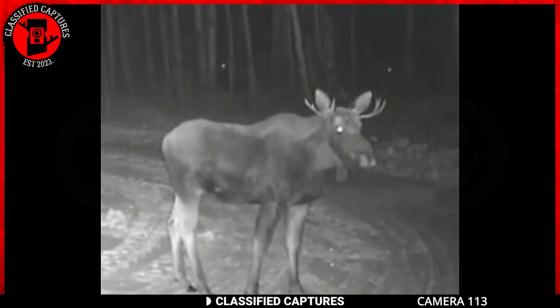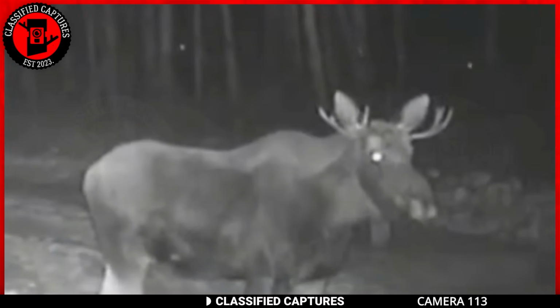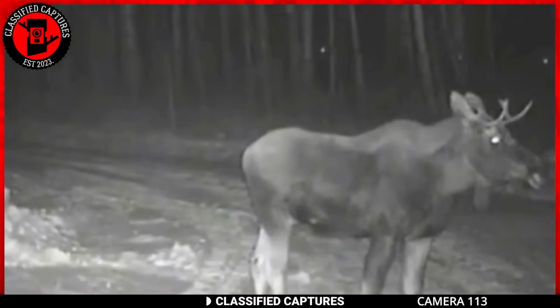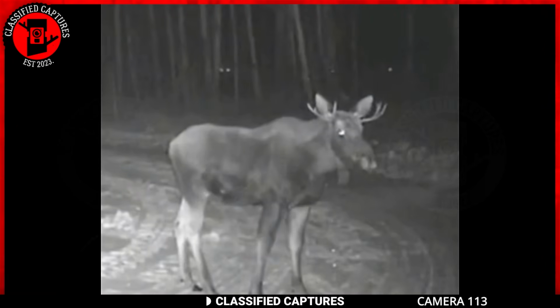Nocturnal creatures have special eyes that help them to see through the night and also reflect light. So you'll often see a pair of eyes floating in the dark when these creatures are around. In this trail cam footage, however, people are unsure if the eyes belong to an animal or something ominous.